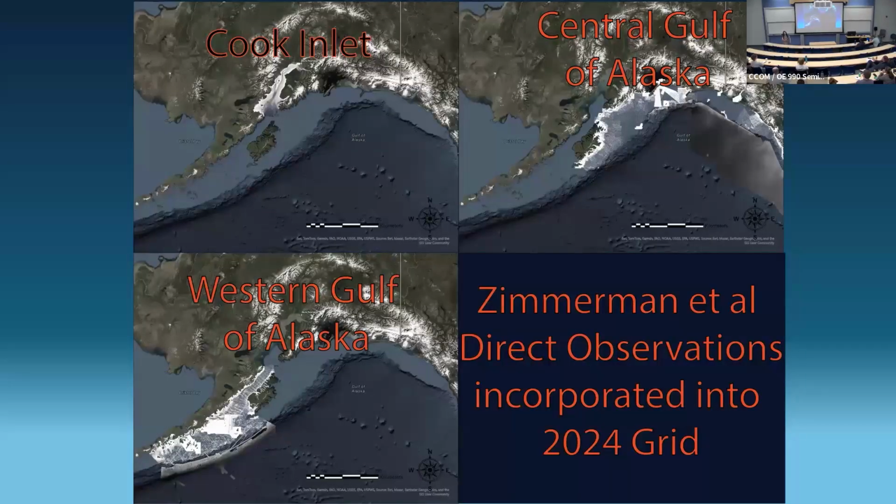So another data set we brought in took a bit of time to get in. You wouldn't think, because it's a continuous grid, that it would be that hard, but it's a little bit tricky. We brought in NOAA Fisheries bathymetric maps. Mark Zimmerman and his colleagues in NOAA Fisheries have spent a lot of time generating maps for Alaska.